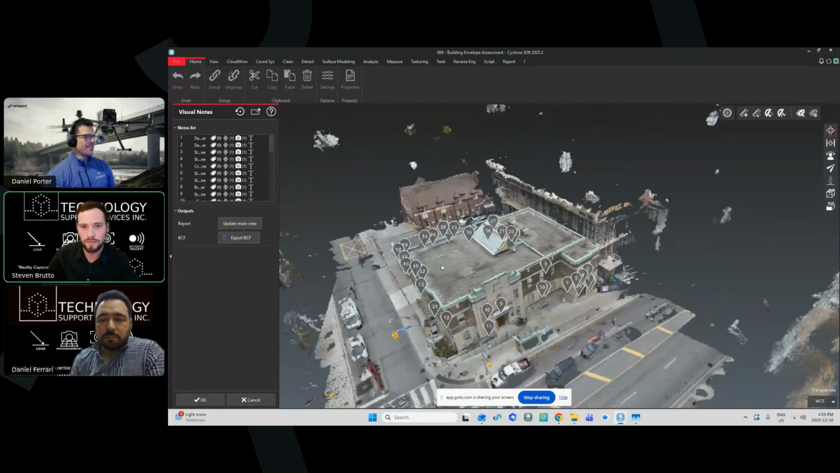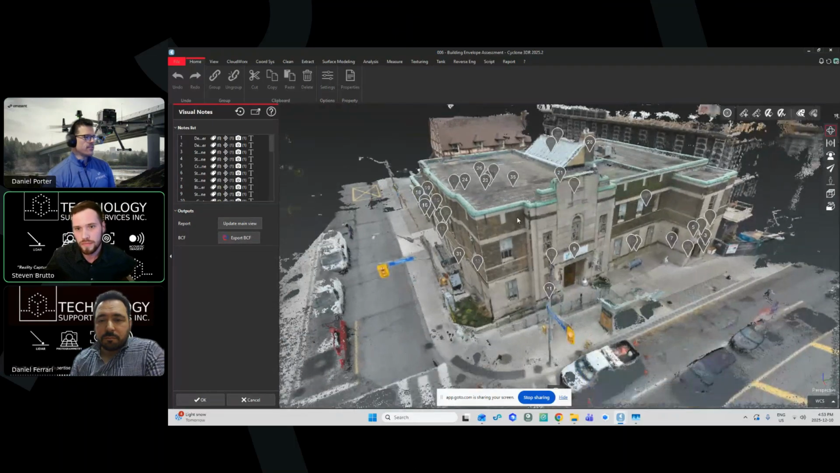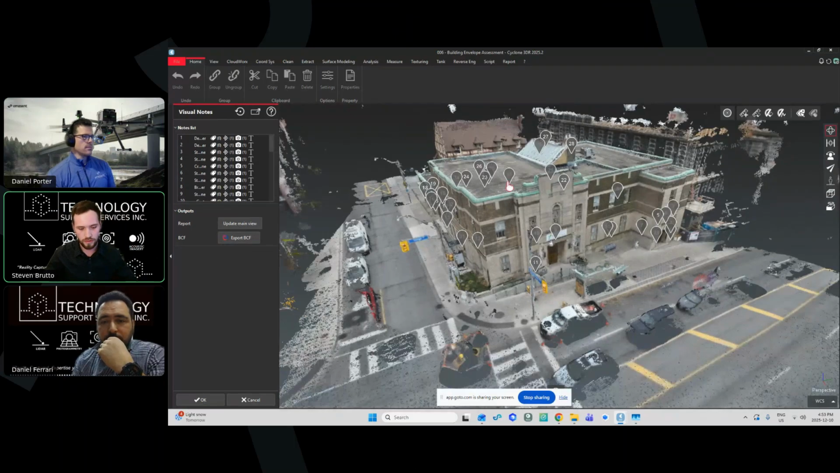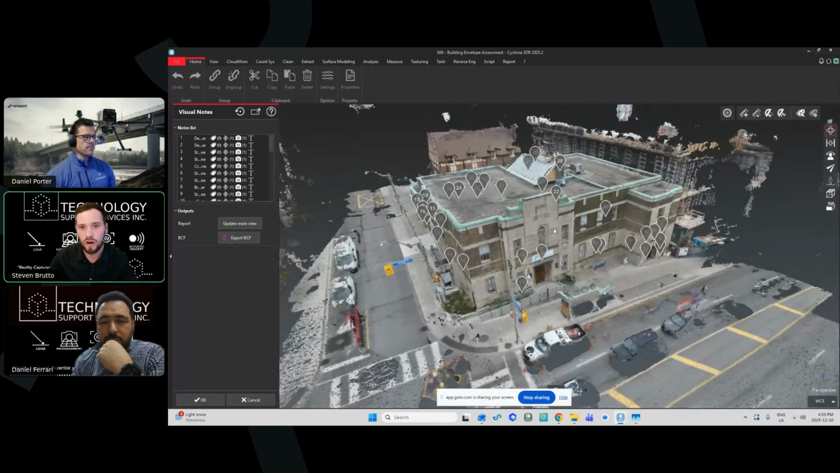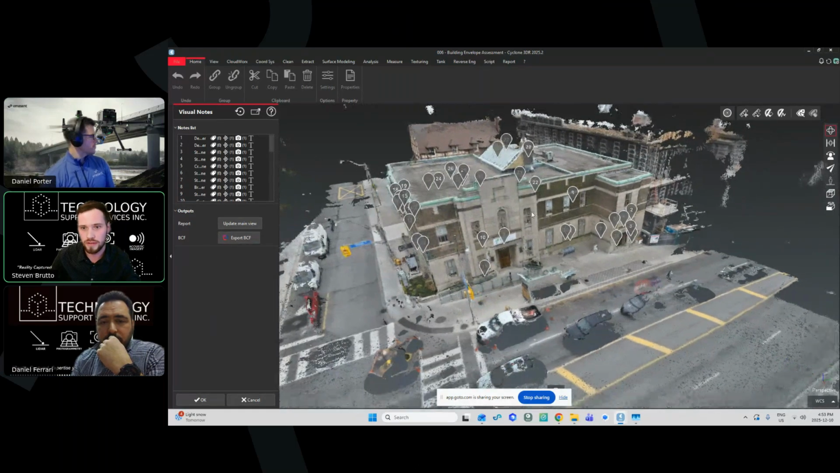This is another example here where we did a building envelope assessment, but instead of just walking around taking photos and giving them a Word document report, in addition to that, we're actually able to walk around, take photos of deficiencies, but later we come back to the point cloud and we mark up each of those deficiencies and tie them geographically to the building.